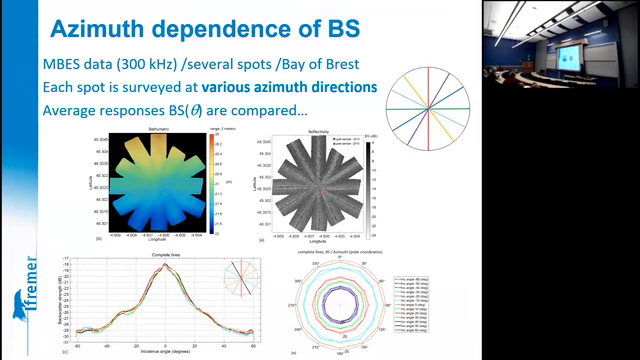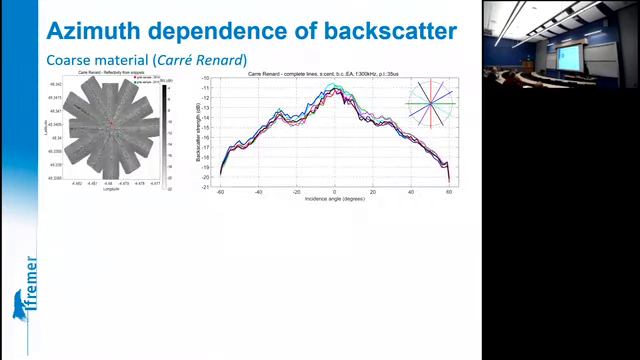You can plot nice polar directivities. This one was recorded on the famous Carré Renard. That's a very rough seafloor, so there's some noise on the data, but basically no dependence on the azimuth. Now,